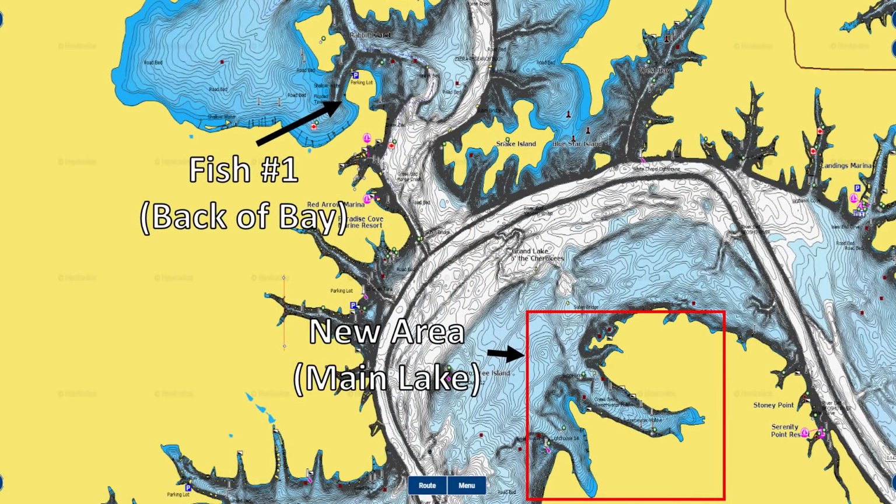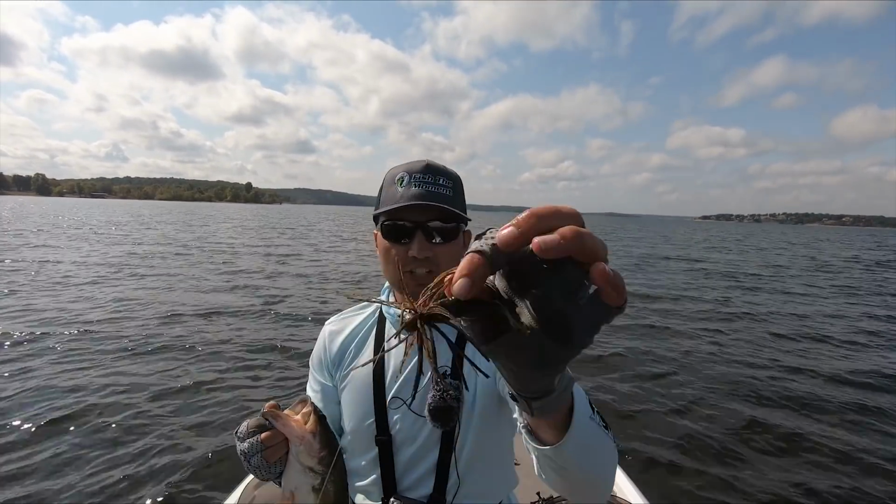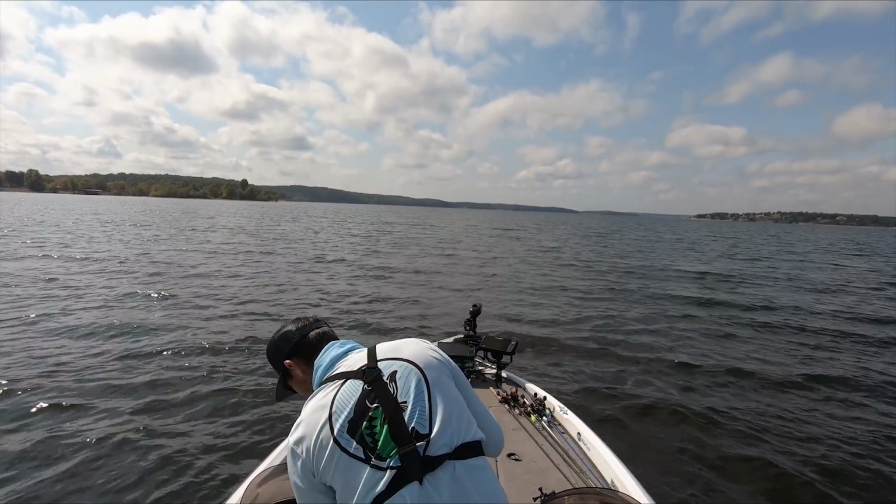The area where I started, those fish just didn't seem very aggressive, very active offshore. So I switched over, and the first spot I graphed, I found some fish, pulled out my trusty Fish at the Moment offshore jig, 5/8 ounce football jig. Got one in the boat, let's weigh it. Let's get some more fish, there's a bunch of them down there.